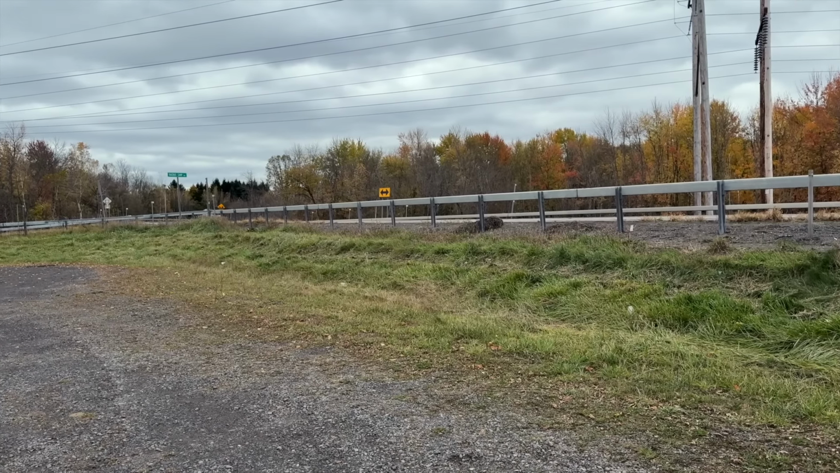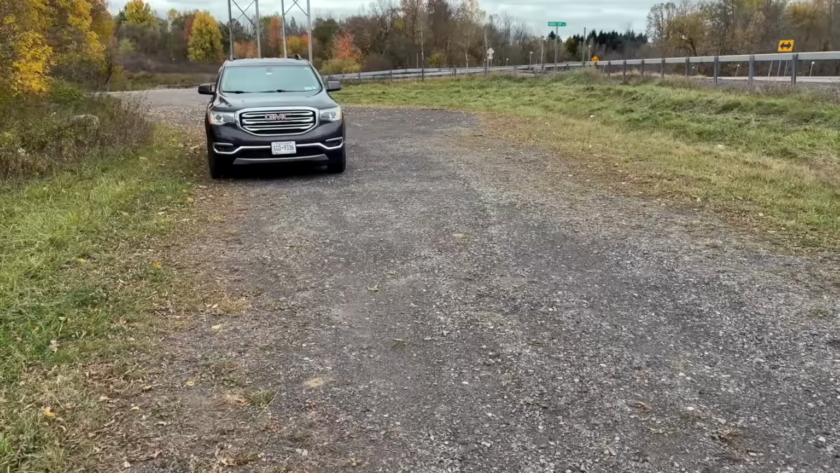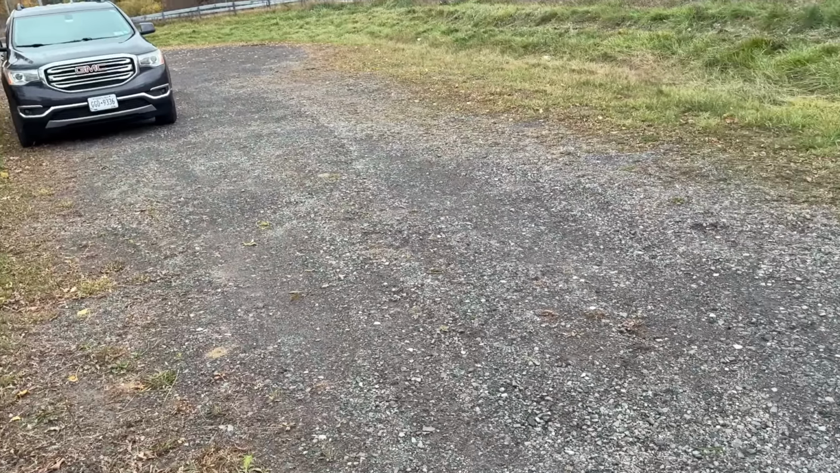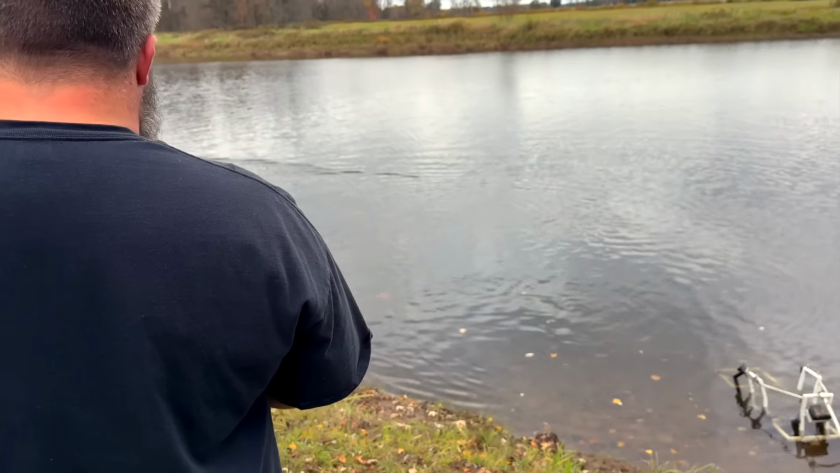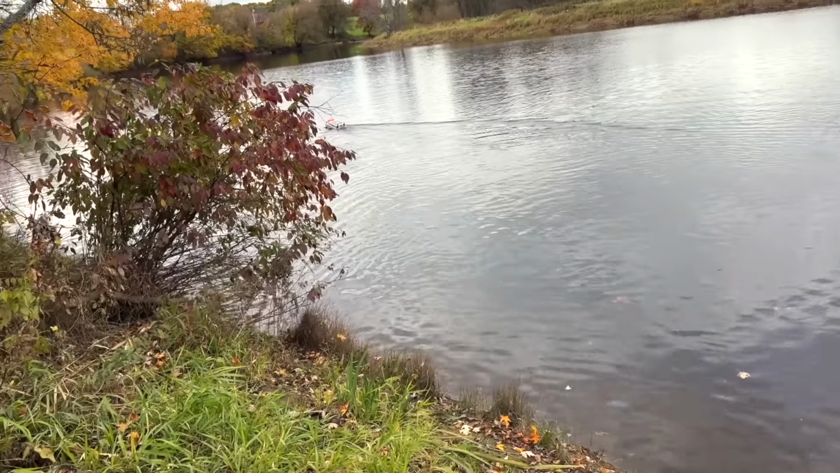So this is 812 right off of Bacchus Camp Road. There's this little pull off right here. We're just gonna get this around here done, and then we'll start walking over there. Okay.